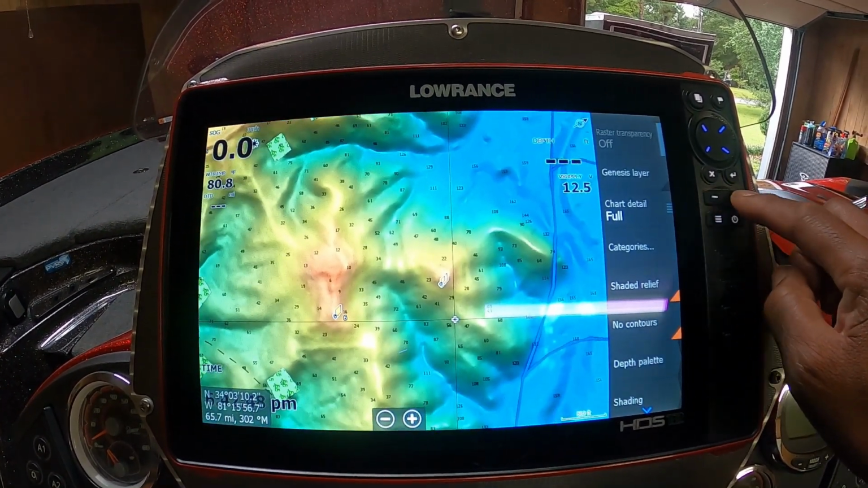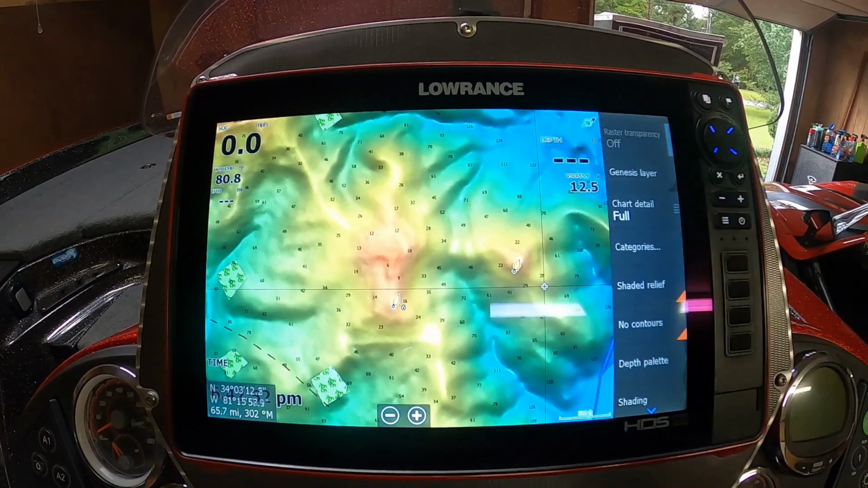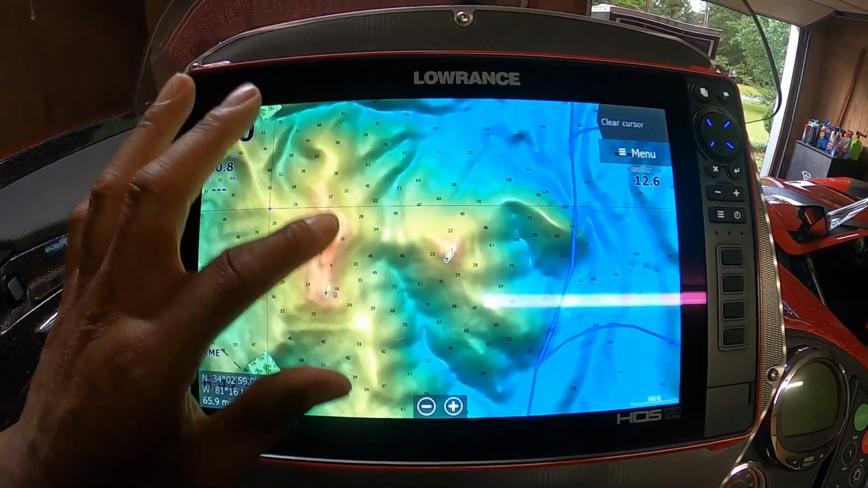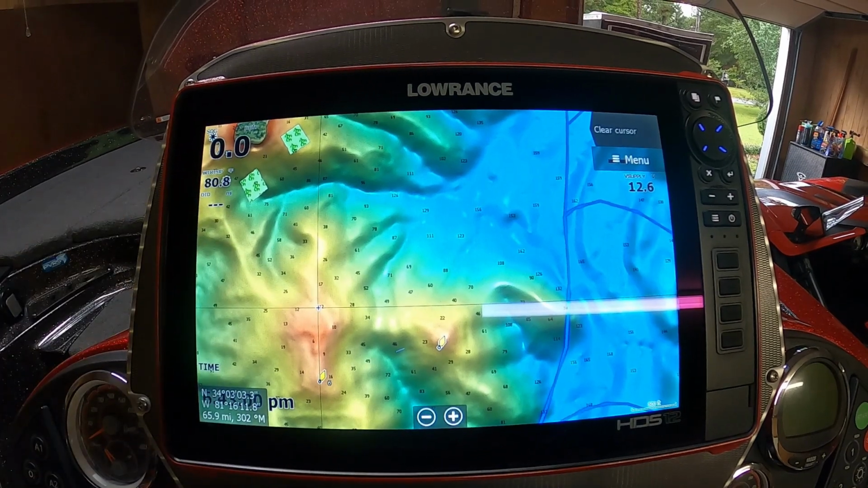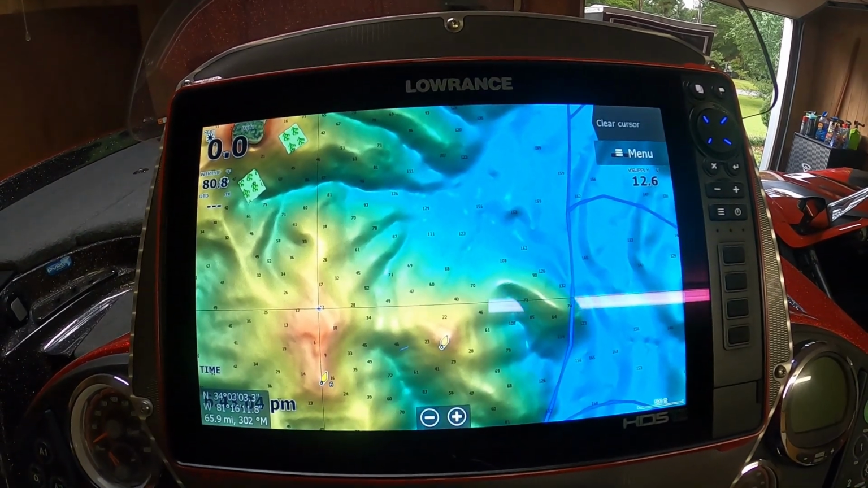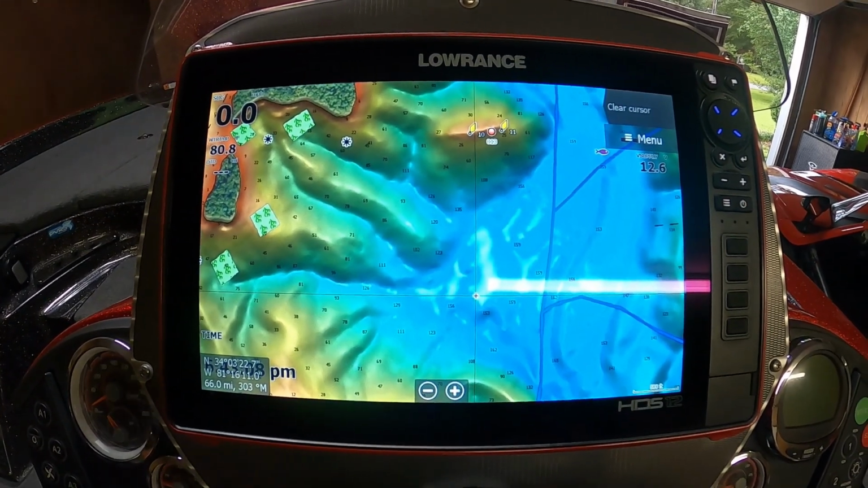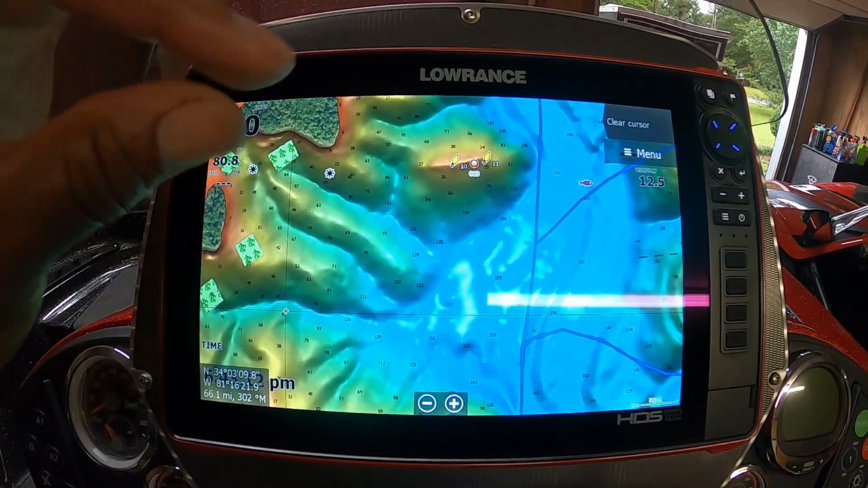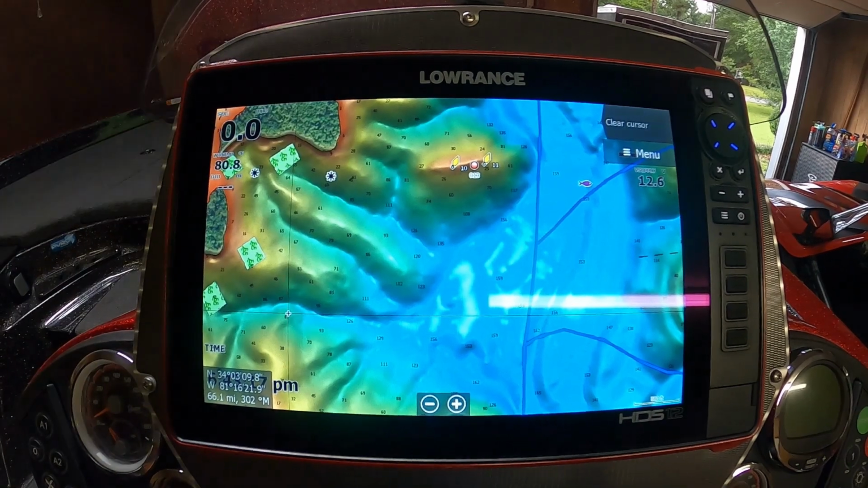You can see the variations of shades and colors that make the map pop out just a little more. It gives you more of a perception of what's actually going on beneath the surface. You can look at that and tell it's raised. It's almost like a 3D version of it. It's raised at the top.